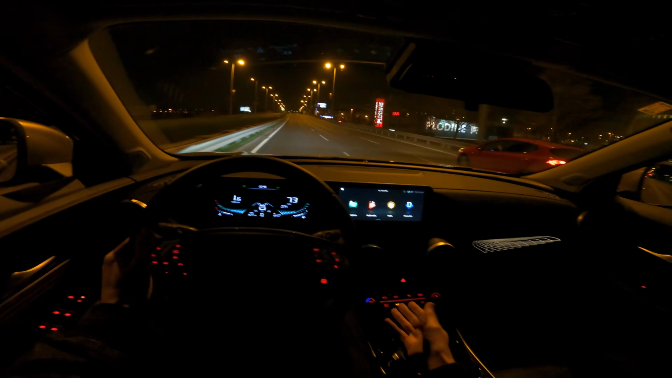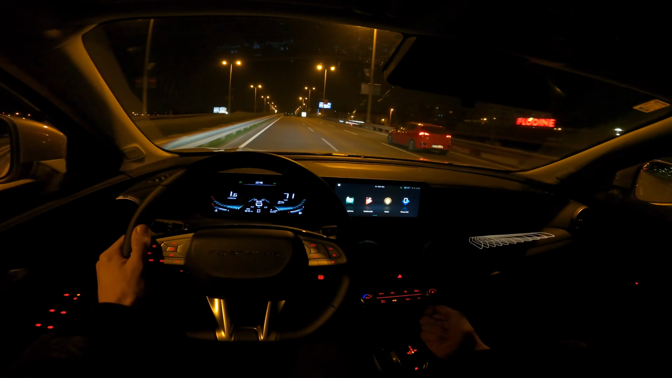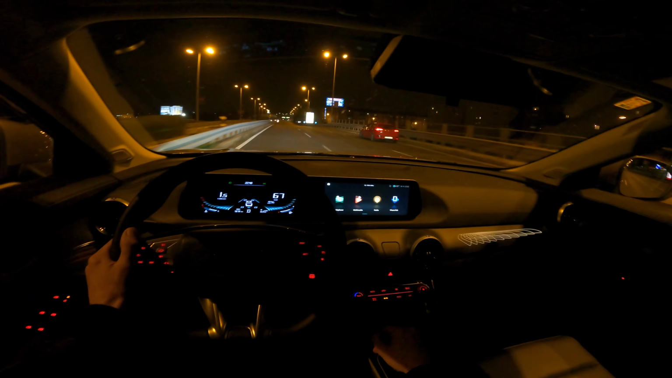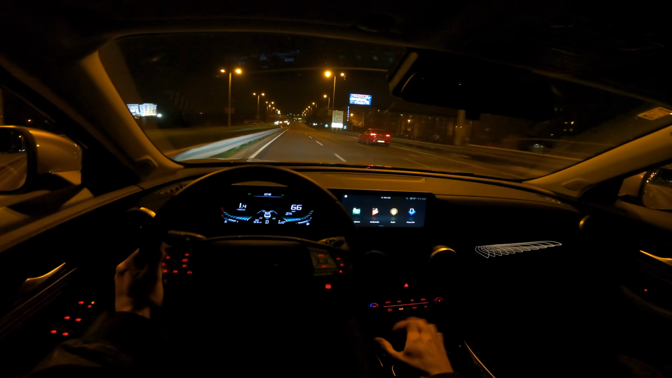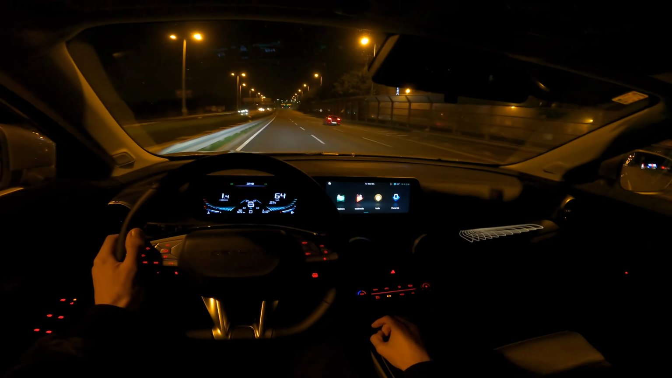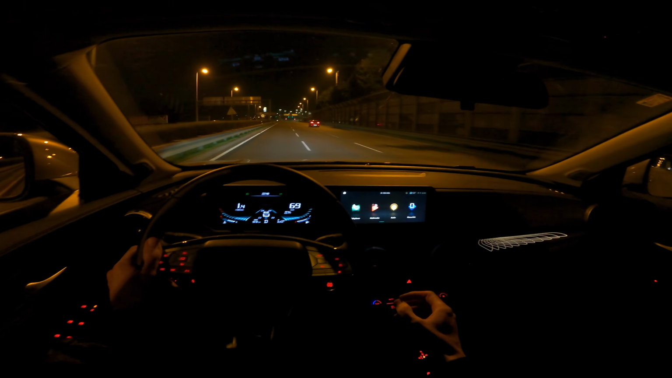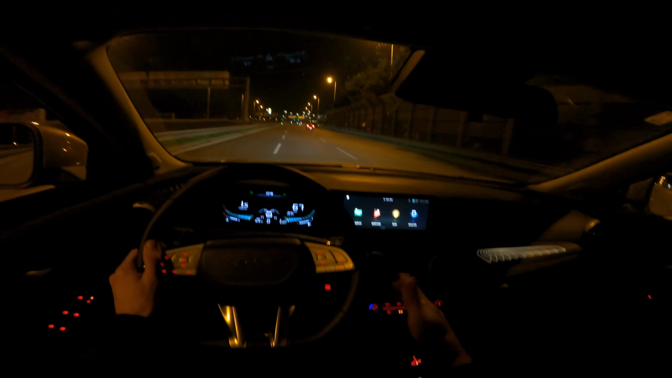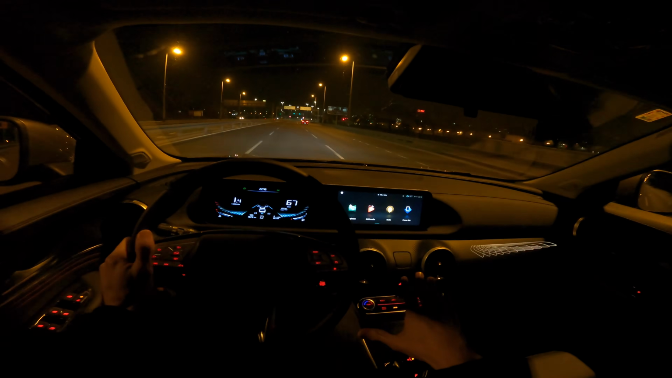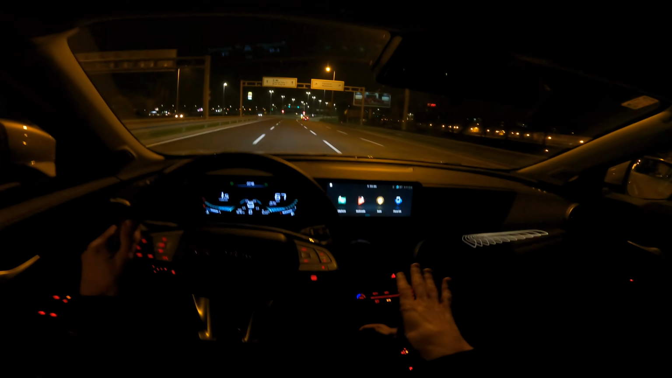So this is what I'm saying. It's old school. You do have a USB-A and it charges your phone, but you need to use the cable. It's just small things that this car doesn't have, at least this specific spec that I've got. Maybe it's an option, but what I was told, and I didn't look at the equipment, is that this is the basic spec, so this is what you get as standard.